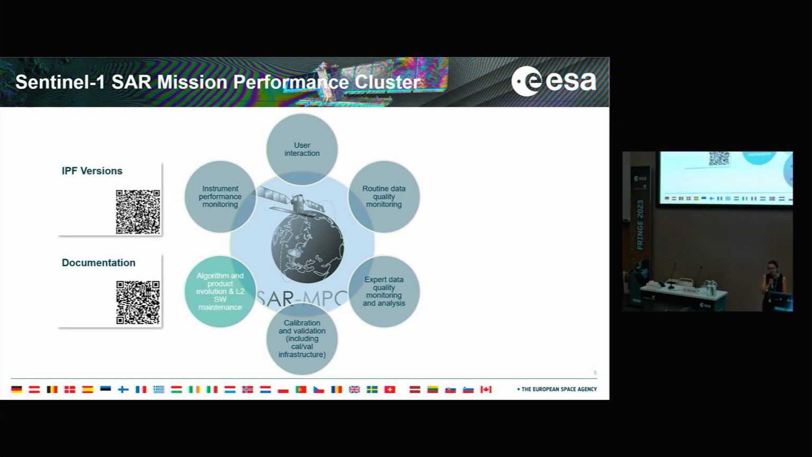I give you some links so you can have some further information, in particular in terms of the algorithms and our processor versions. You can find in the SAR-MPC website a complete list of the evolution of the processor, including the latest version and the upcoming one, which should be deployed in the next weeks. You can also find in our online library several documents, including our activities and our product specification documents.